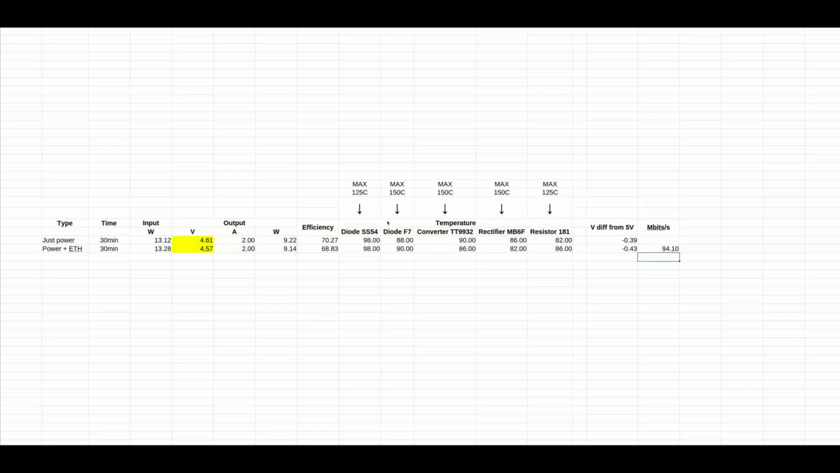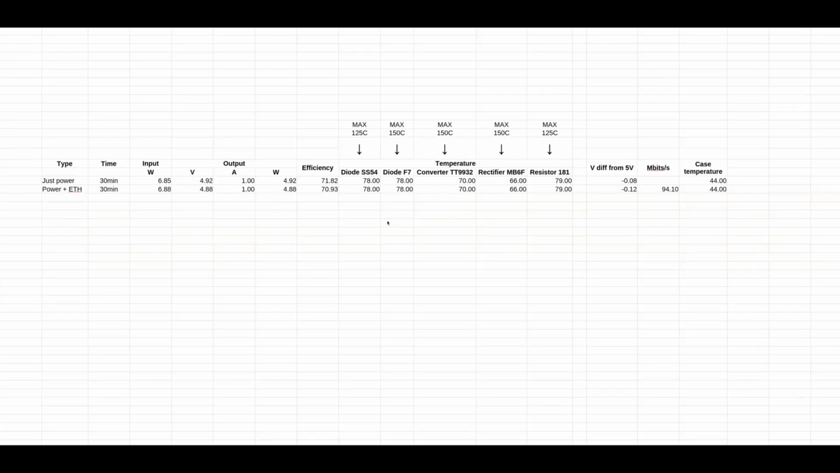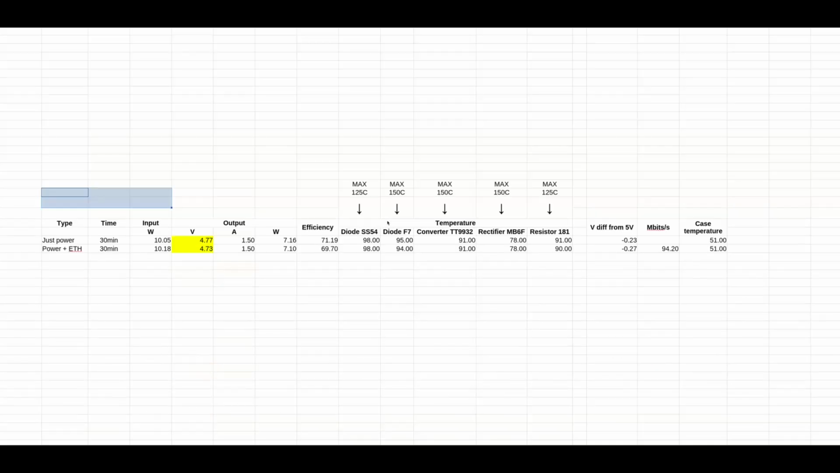And when it's in the case, 1 amp would be the maximum that I would use. If you need more, then maybe 1.5, but I think not. It's gonna melt. These tests are only 30 minutes, so it's not gonna be great. For short term, like 30 minutes, an hour, fine, but still, no.